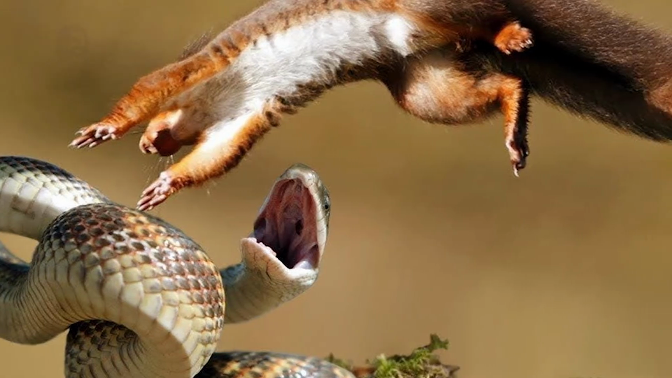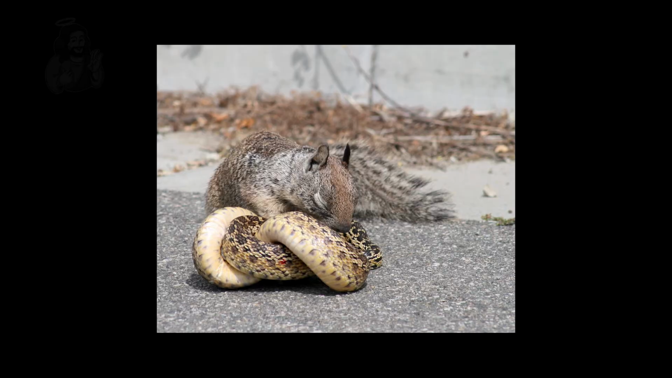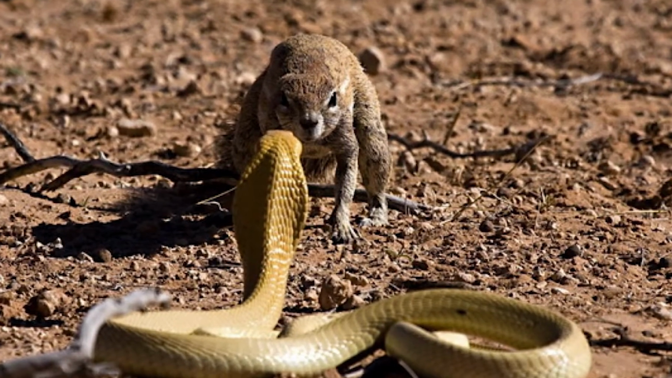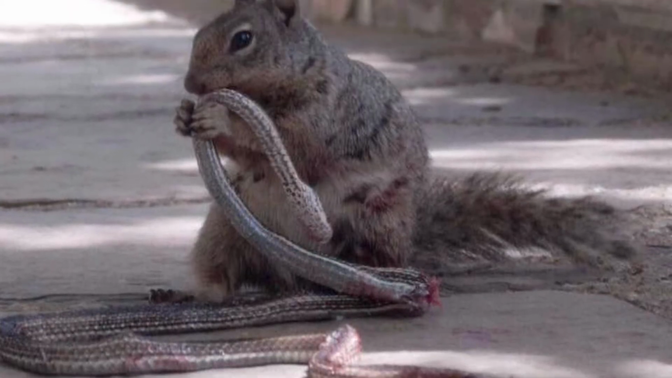At first it seems that a long, ferocious, possibly venomous snake against a tiny unarmed squirrel is an unequal battle, but this is not the case. Adult squirrels are completely immune to all known snake poisons due to a special protein in their blood, and they also have extremely fast reflexes. There are cases when squirrels attacked snakes, wounded them and even killed them.